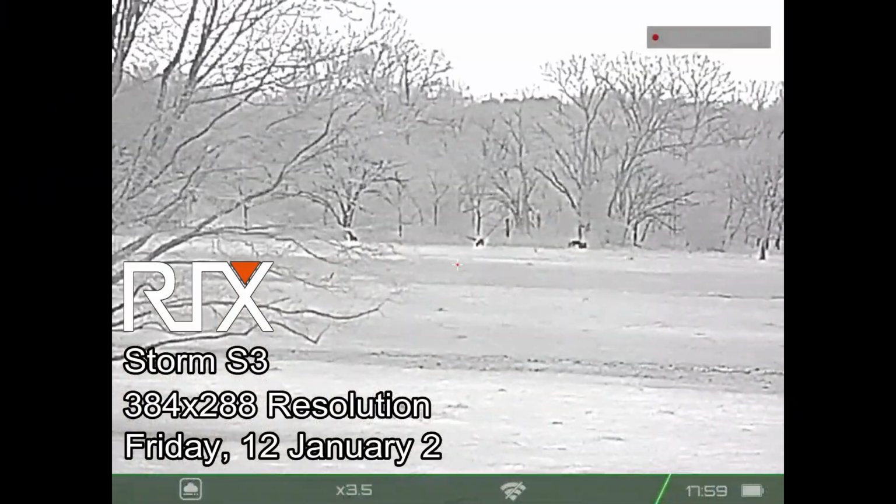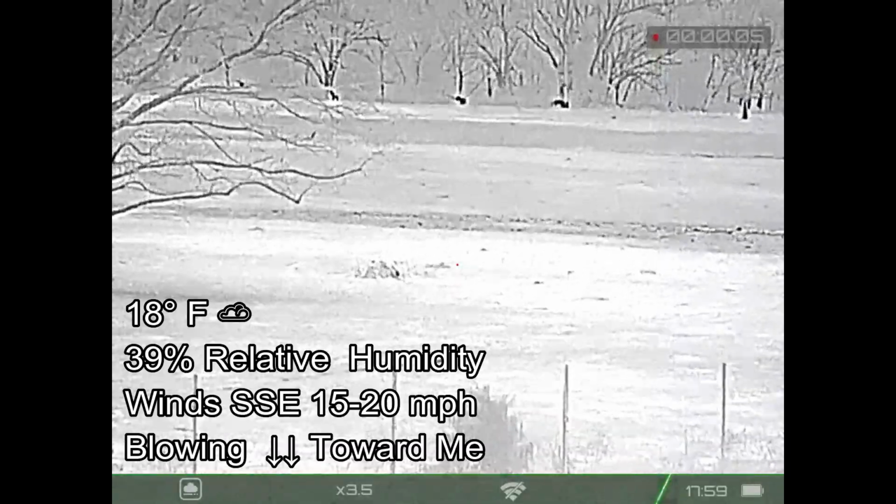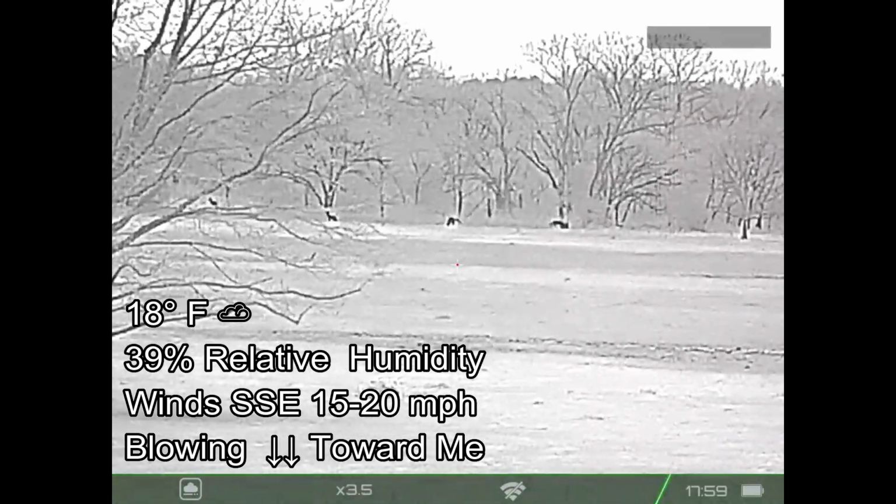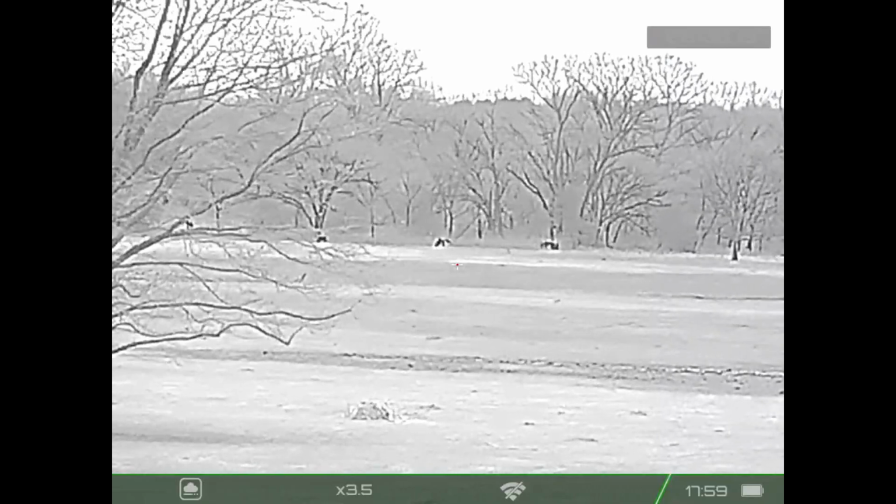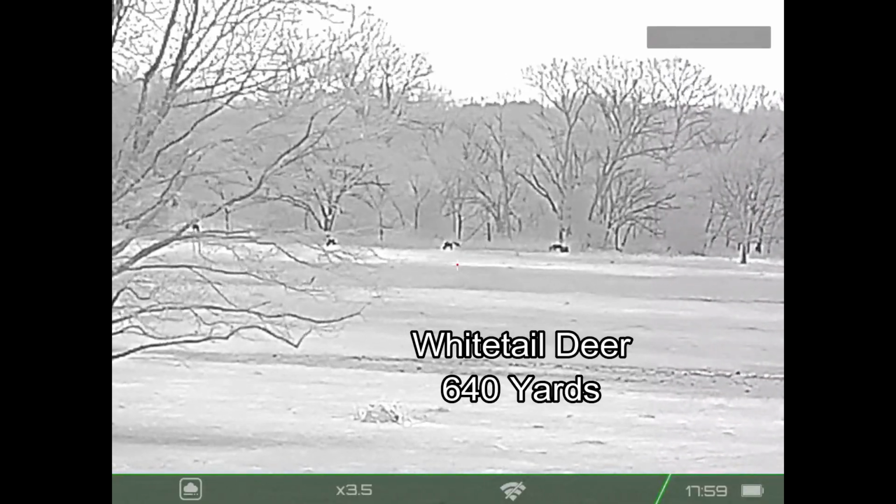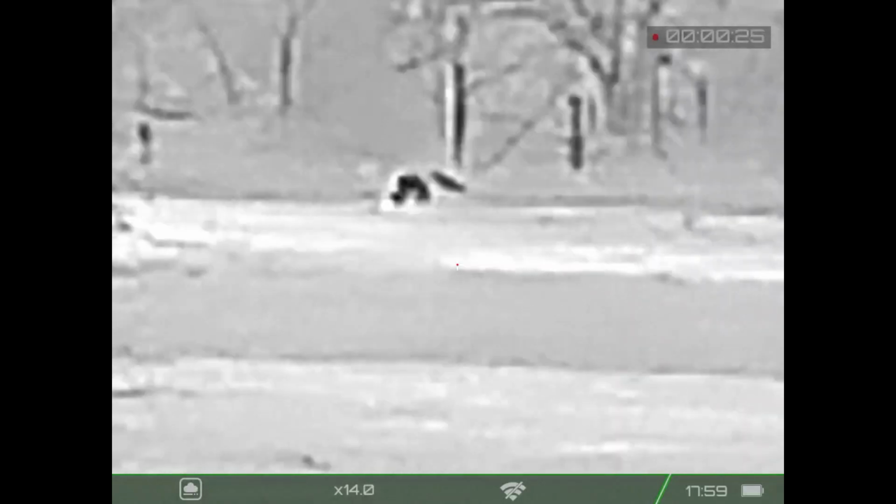Now moving on to the next night with the Storm S3, which is a 384 resolution thermal weapon sight. The weather has changed drastically. We're down to 18 degrees. The winds are quite gusty. I'm getting the video here using my truck as a windshield or windscreen. I'm looking at some deer out there at about 640 yards, and I'm going to go ahead and zoom in all the way to give you an idea what this is going to look like.